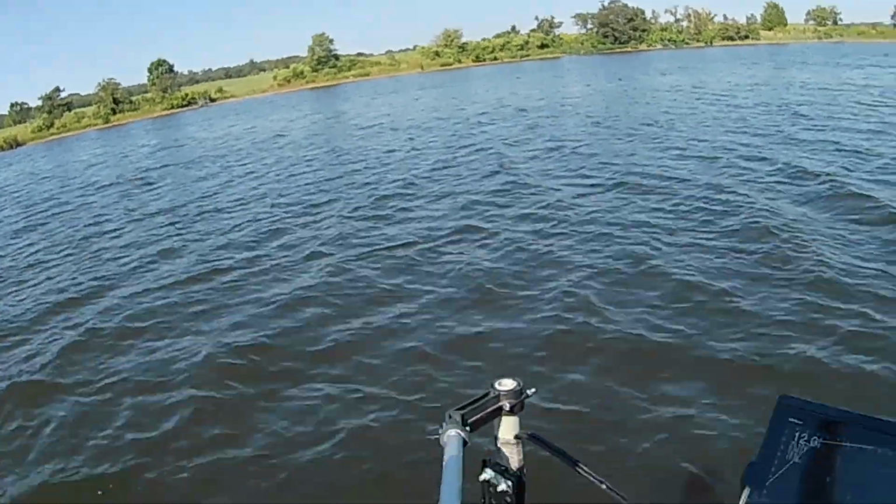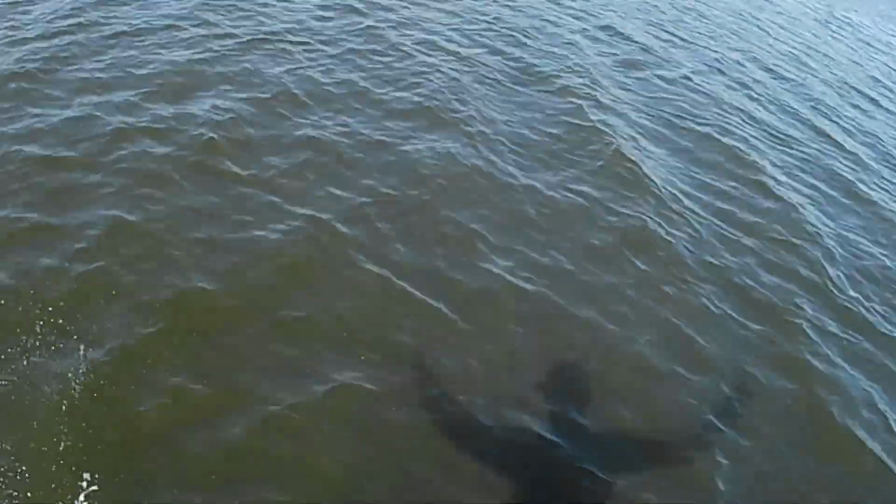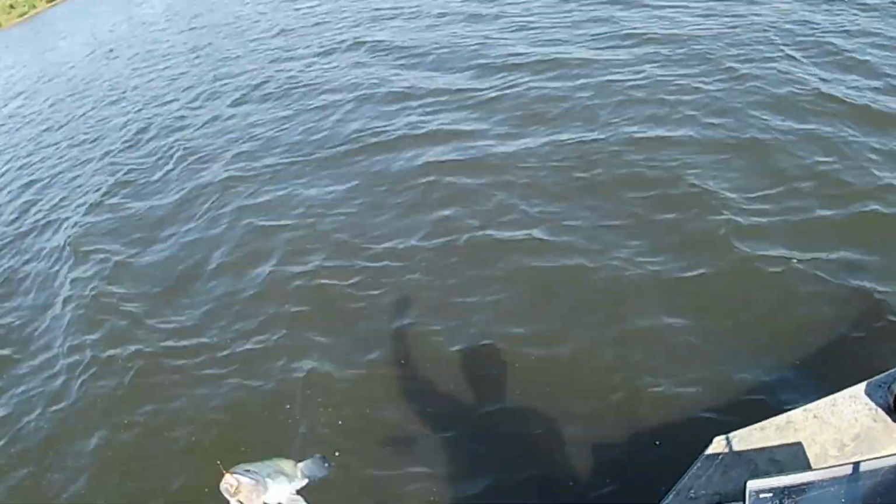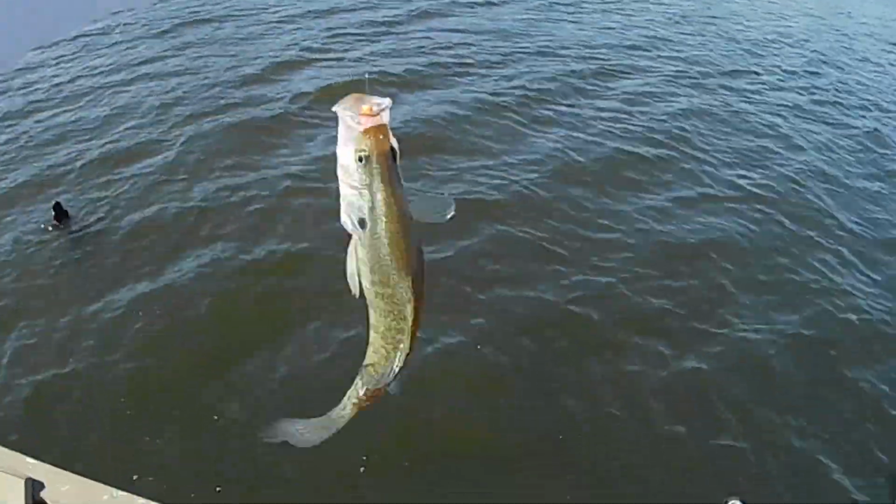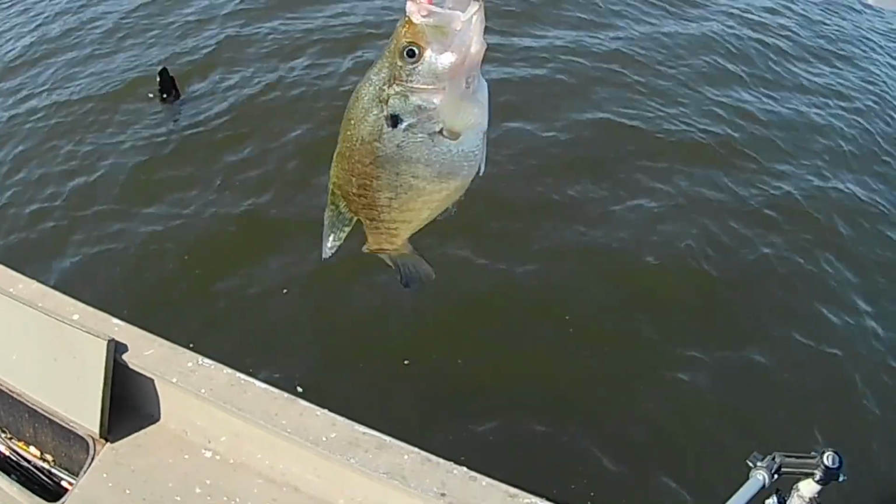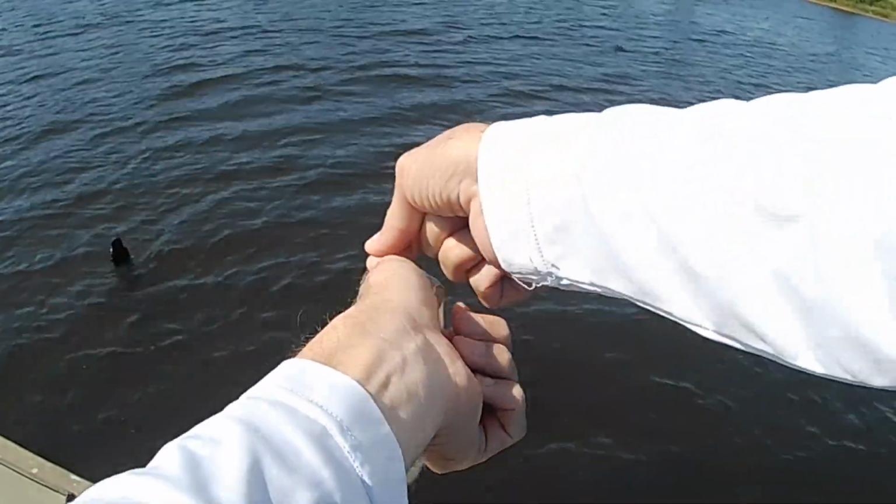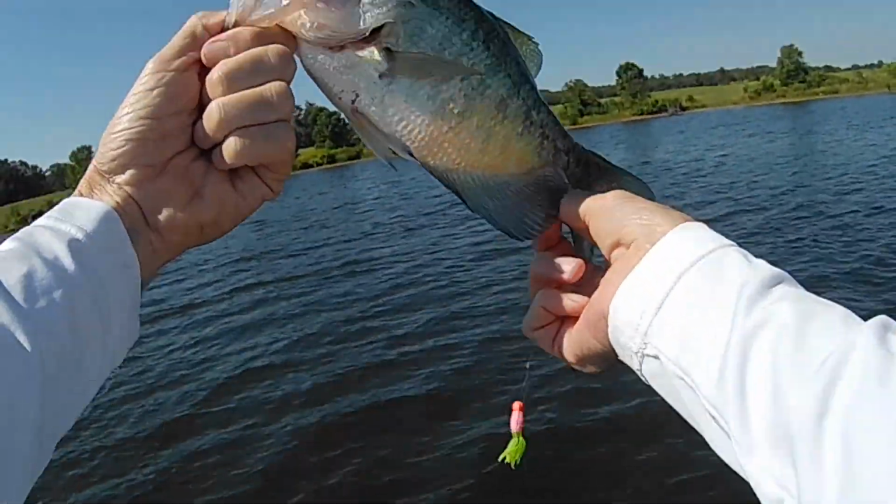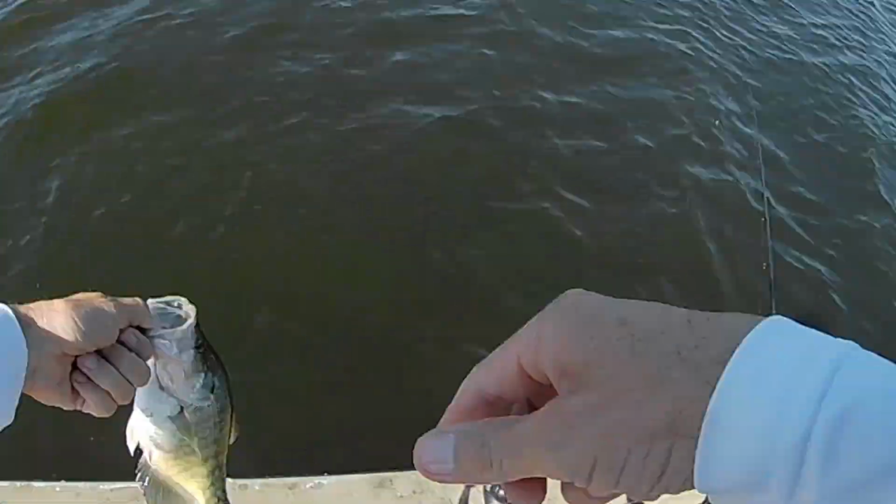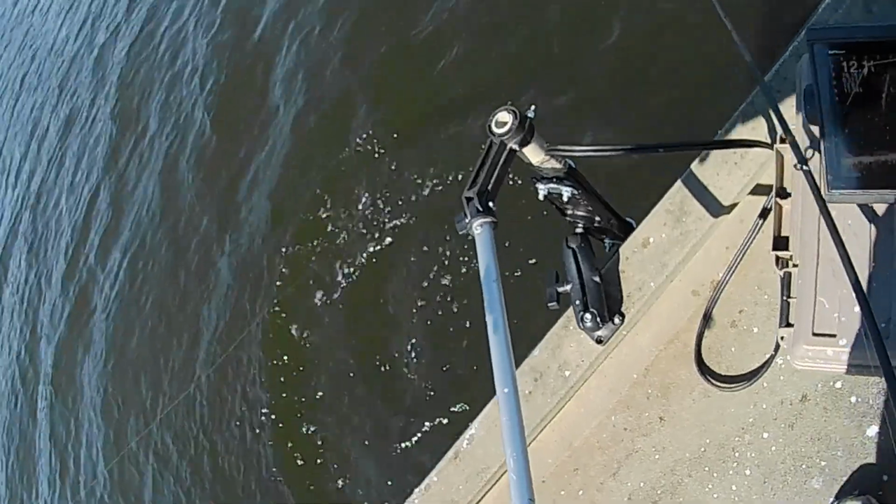There's another one. Man, I tell you what though, there's some good ones in here. Oh, and they are full of bait. They are dirtying my boat up, dirtying me up. Every time I catch one, they sling mess everywhere. Good keeper fish. No giant ones, but they're good solid keepers, and that's what we're after.